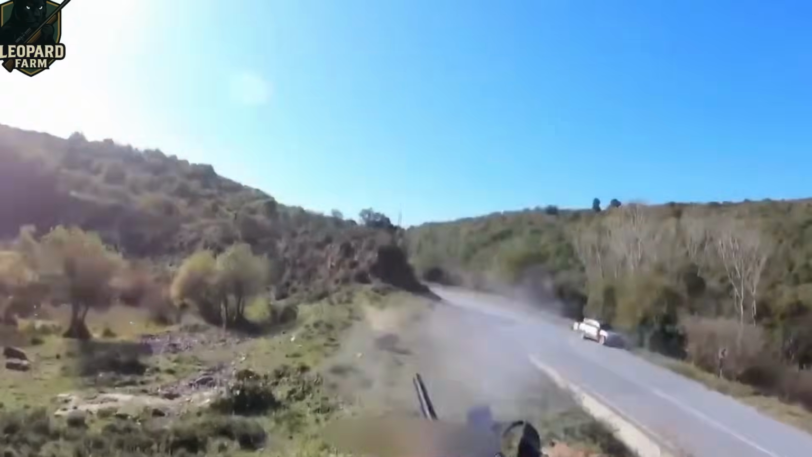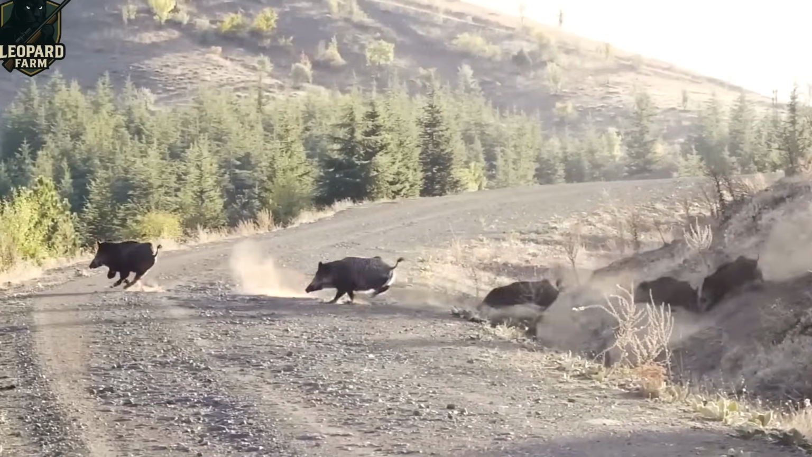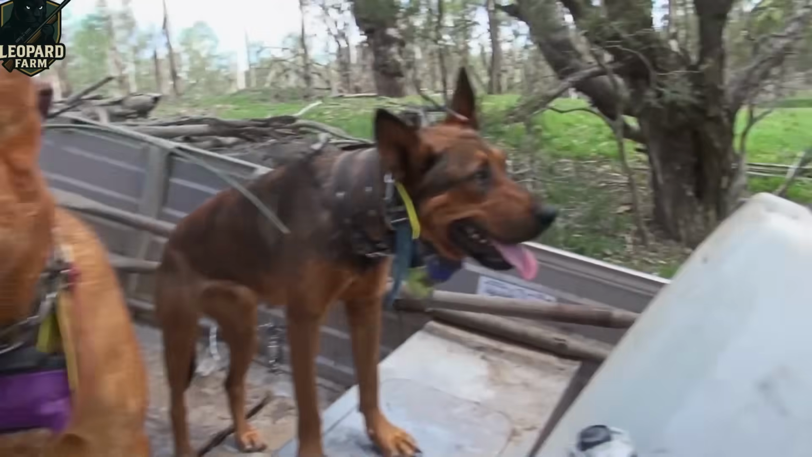The mountains stretch wide, and the boars are plenty, but our grit and rifles are all we need. As we neared the summit, a whole herd charged from the opposite ridge, their speed staggering. I zeroed in, but despite my best effort, I only managed to take down one as they thundered past.